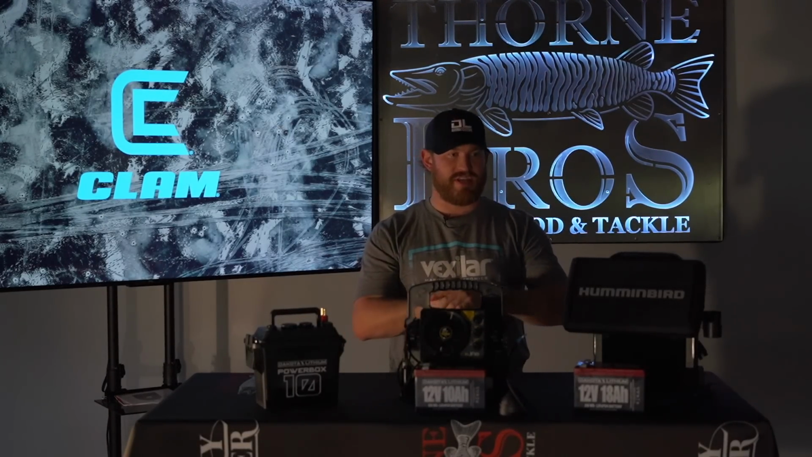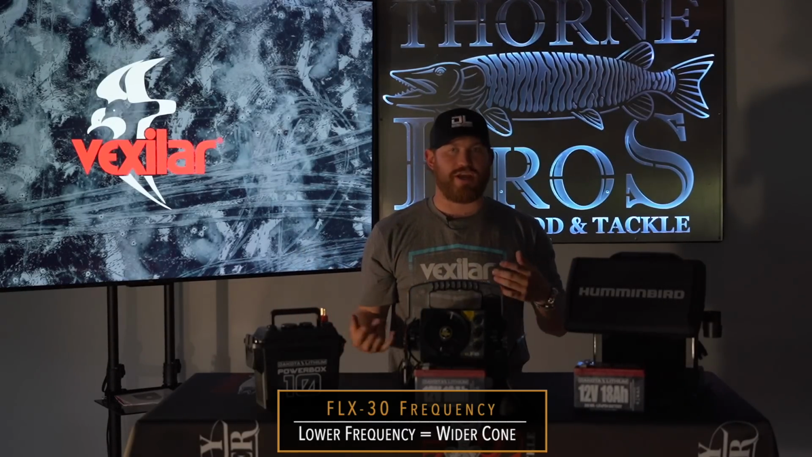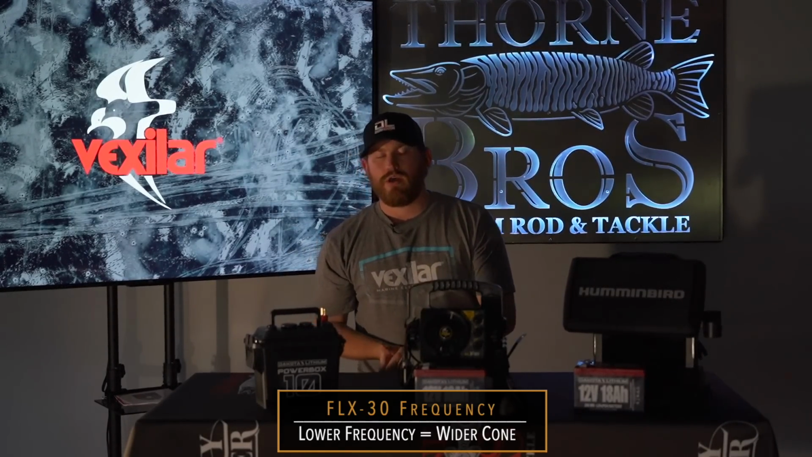So if you're, let's say, in a barren bottom, no structure, no steep breaks, you're going to be using a wide cone angle to anticipate the bite sooner.